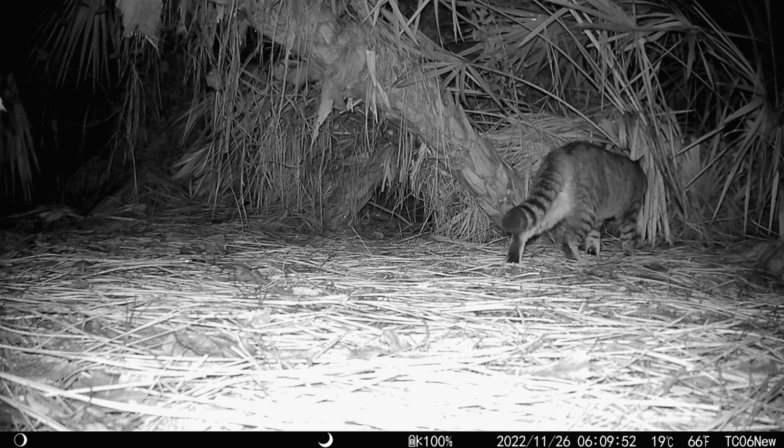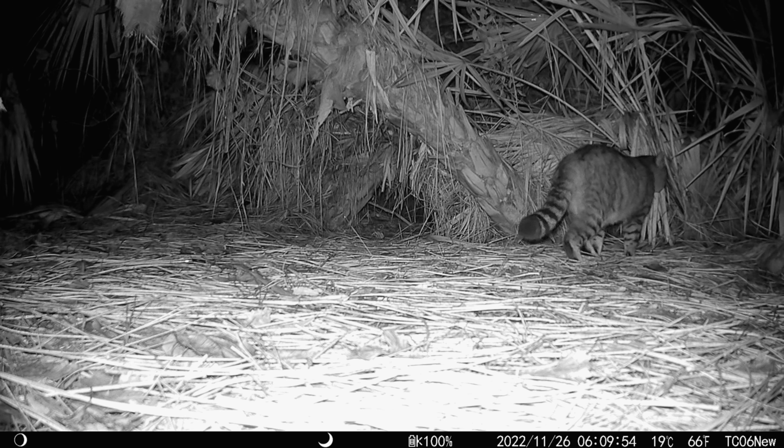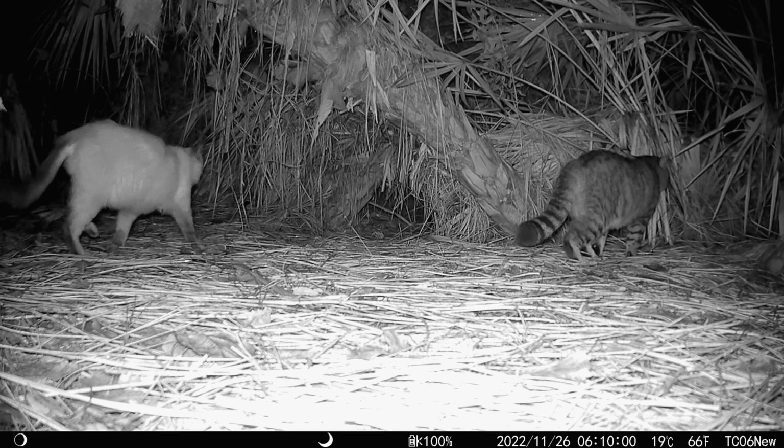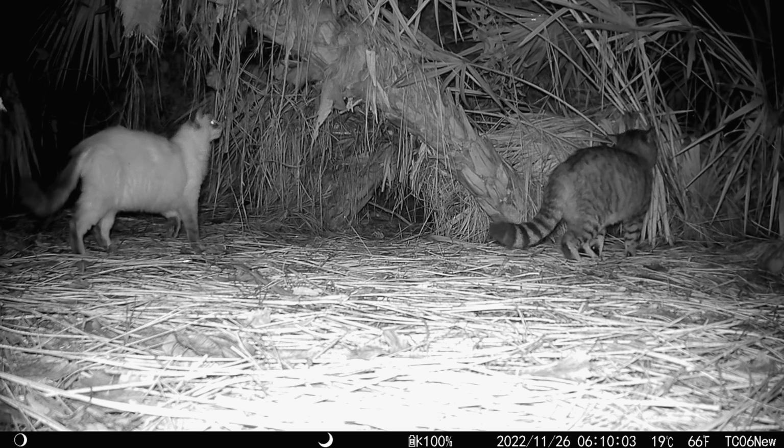In the early morning of November 26, we get a look at the tomcat and his feral girlfriend. You can see the importance of this area as a communication hub for scent marking as they read the signs, and the tom adds a bit of scent mark himself.